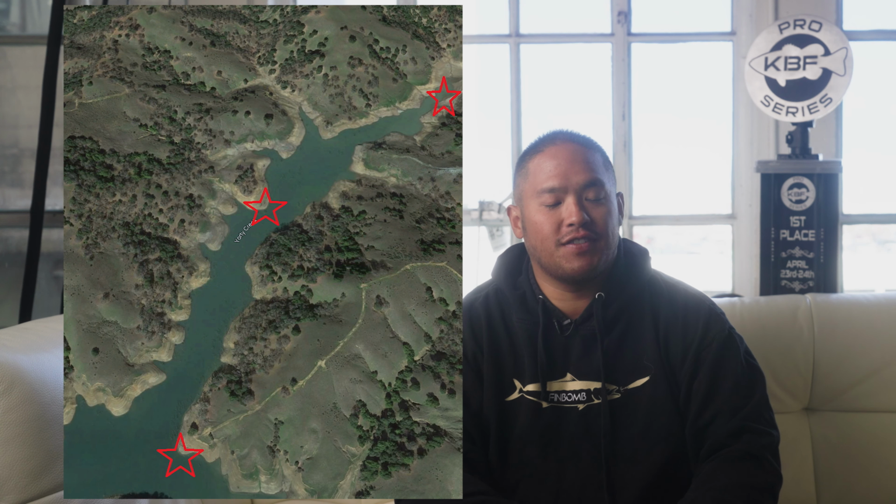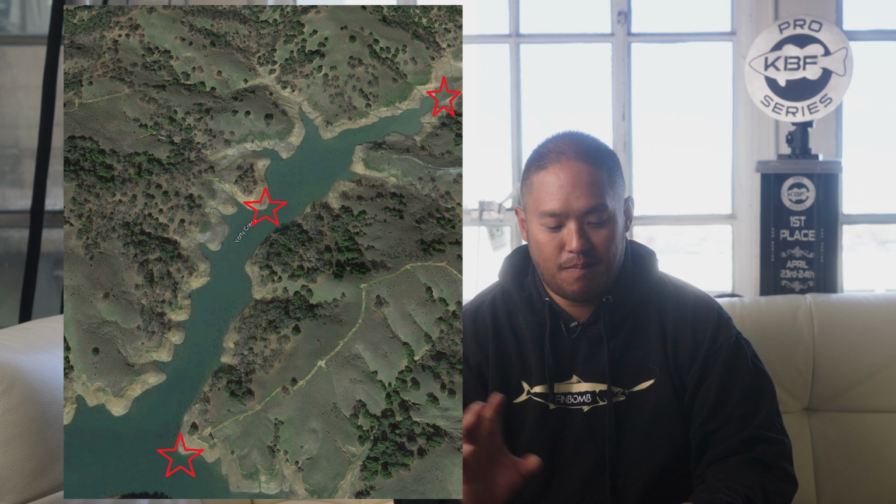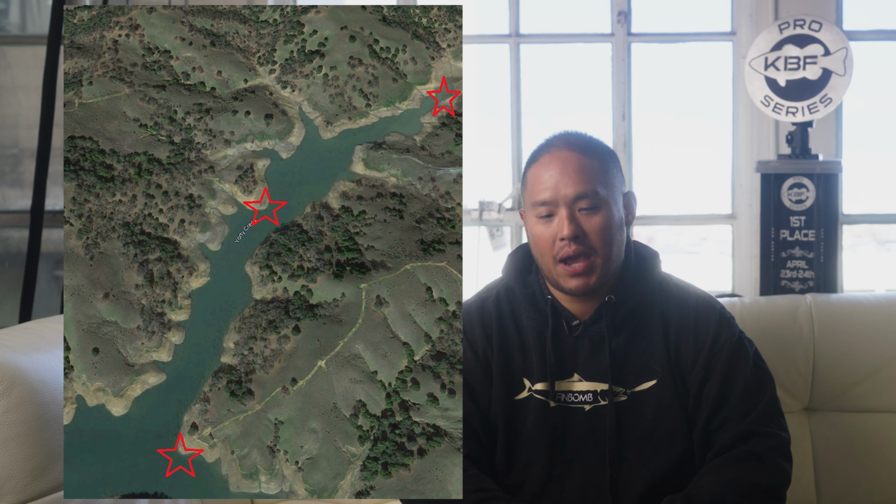Now, if they're still stuck in spawn and summer is hitting later than expected, then you need to be working shallow. That could be in protected water areas, coves, flats, any protected areas that you see next to hard cover like rocks. You'll still find spawning fish in those areas. That's how you find fish in the beginning of summer, because you've got fish all over. Like I said, you've got fish that are in spawn, post-spawn, and summertime patterns.